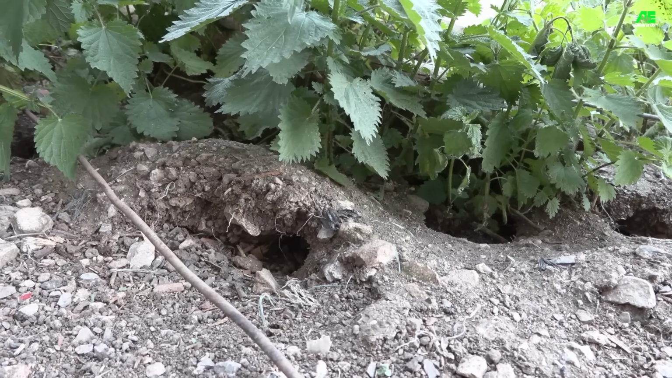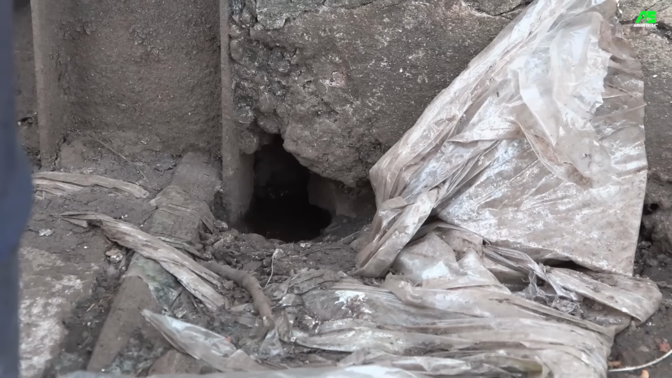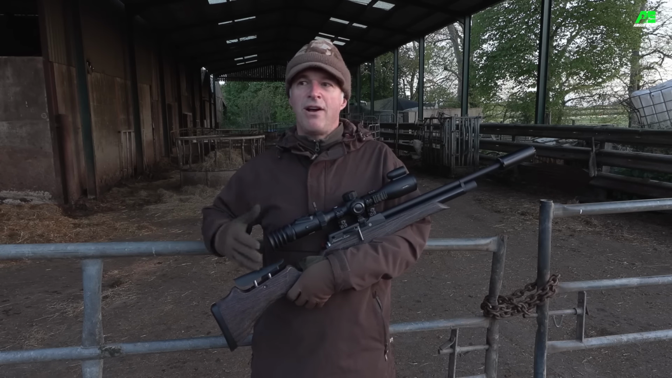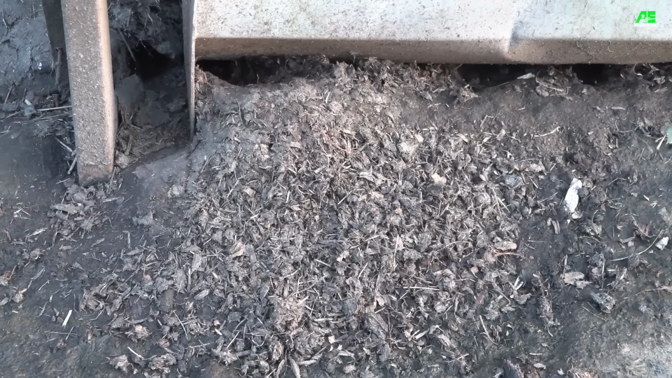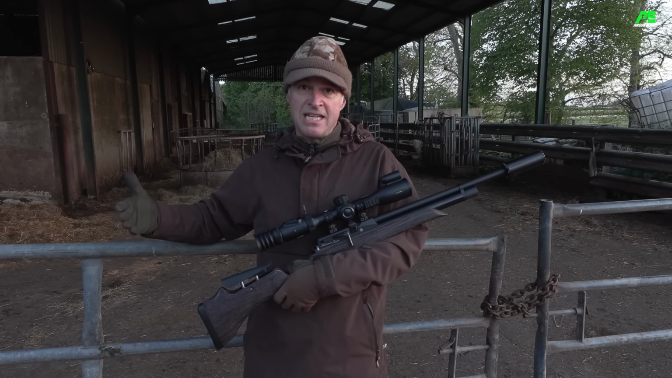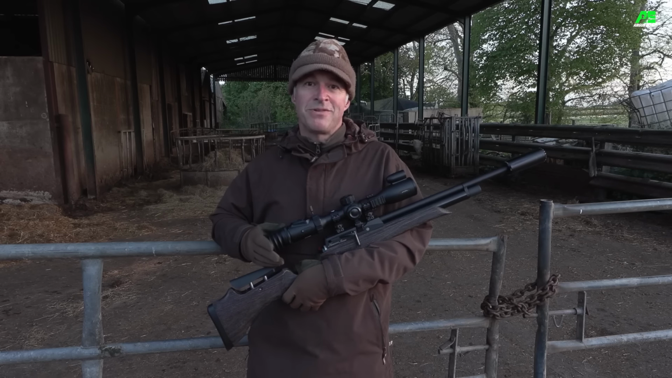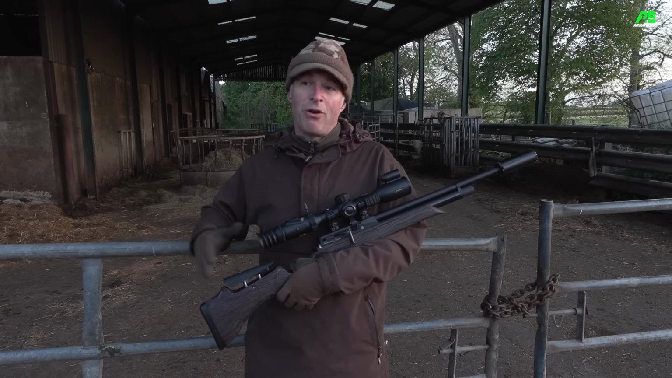But more significantly, I just want to have a quick look around and see if there are any clues as to where the ratty activity is and how much there is. So we've had a bit of a look around. We've seen plenty of ratty footprints in wet mud. We've seen lots of their excavations, and that's some of the problems they're causing here. Not only are they stealing feed, and obviously they carry a disease risk too, but they're literally undermining walls. So as you can imagine, the farmer is very keen to have them got rid of.